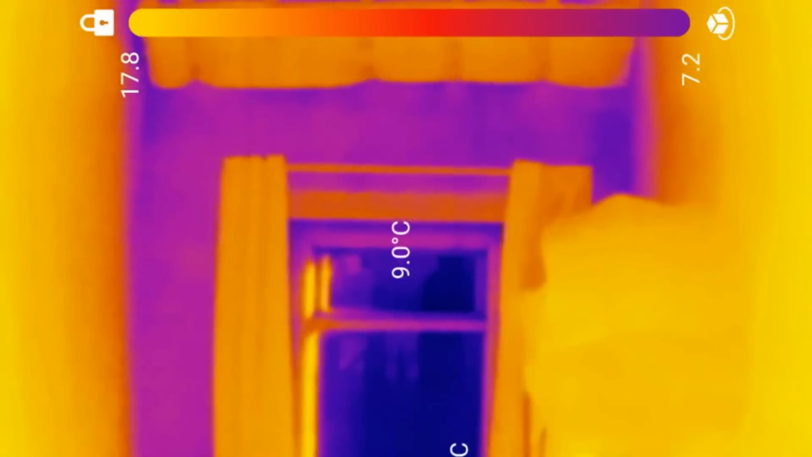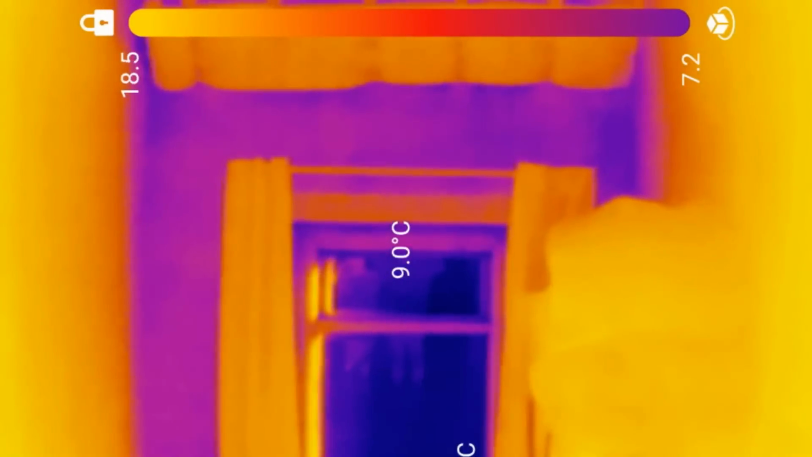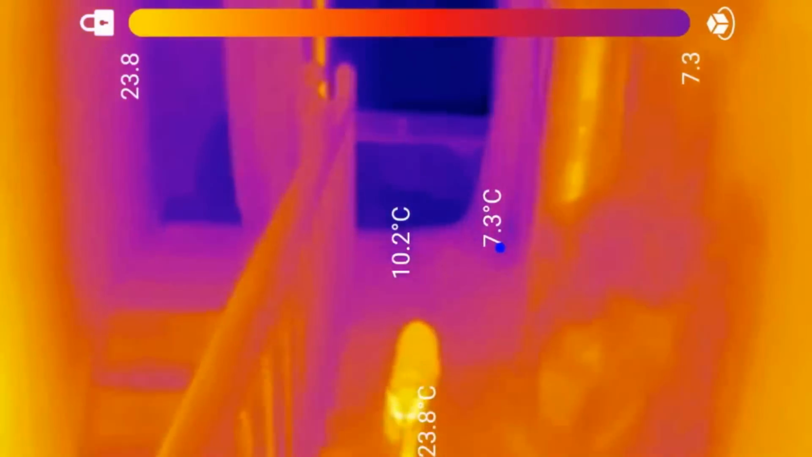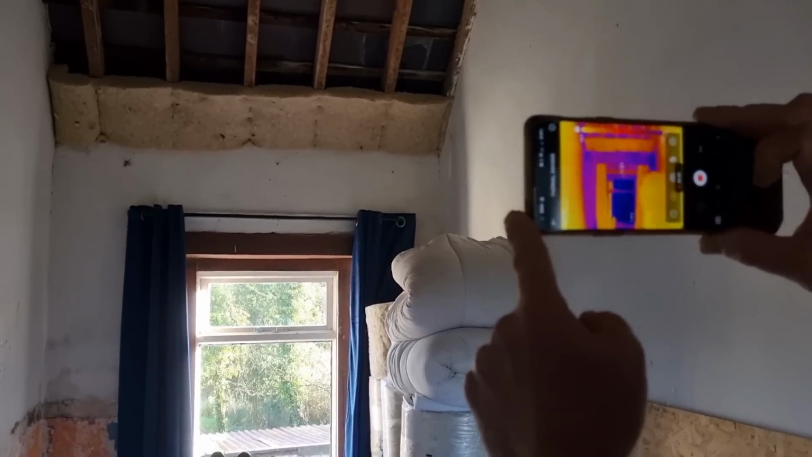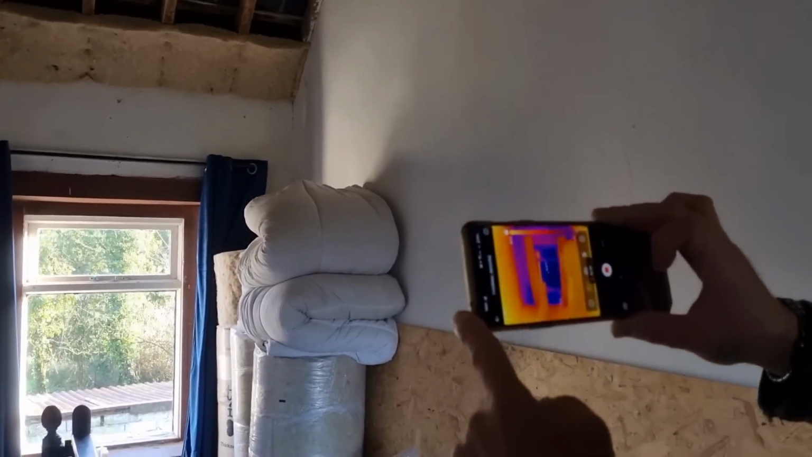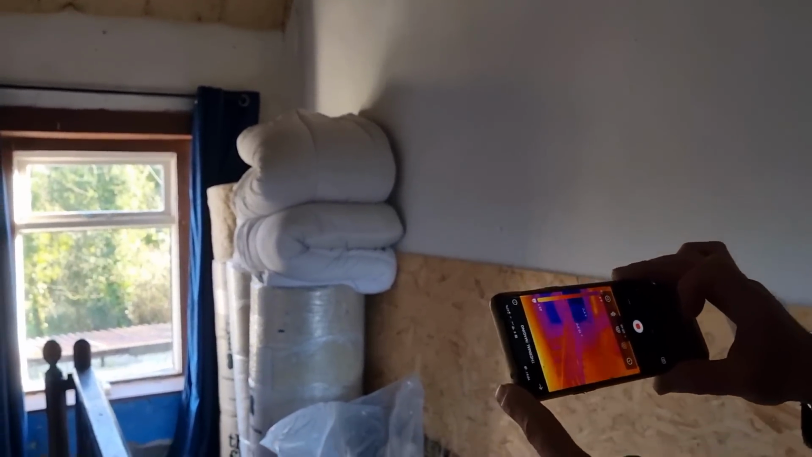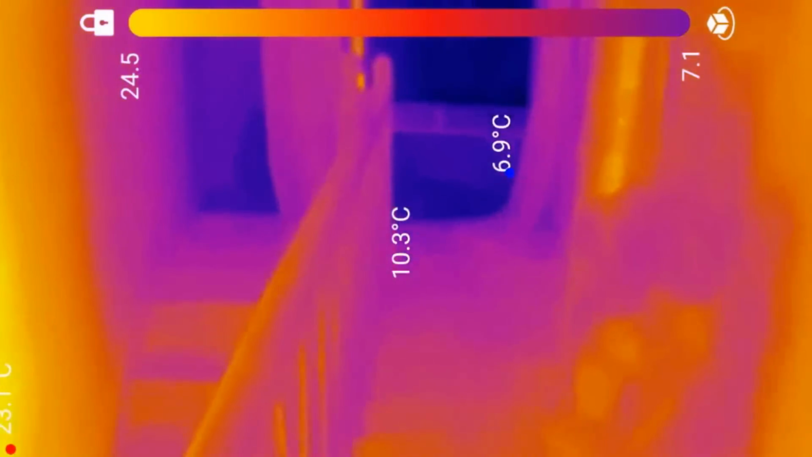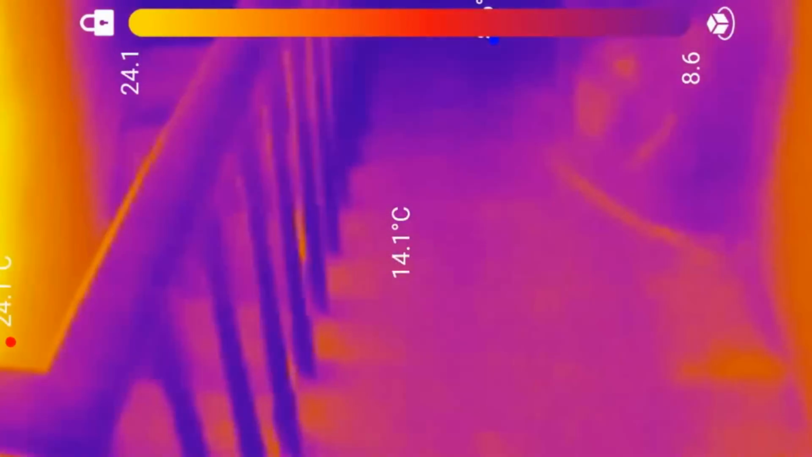Is that the corner of the room or the corner of the landing that's looking really purple? Around the window you see, oh, it is the whole wall, and then you've got the curtains so that they're warmer. And then we've got no insulation between downstairs and upstairs yet on the landing, and gaps in there.